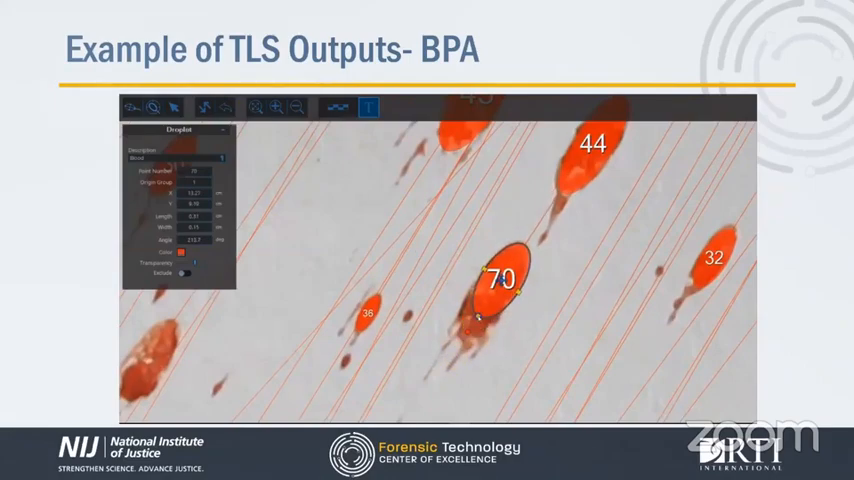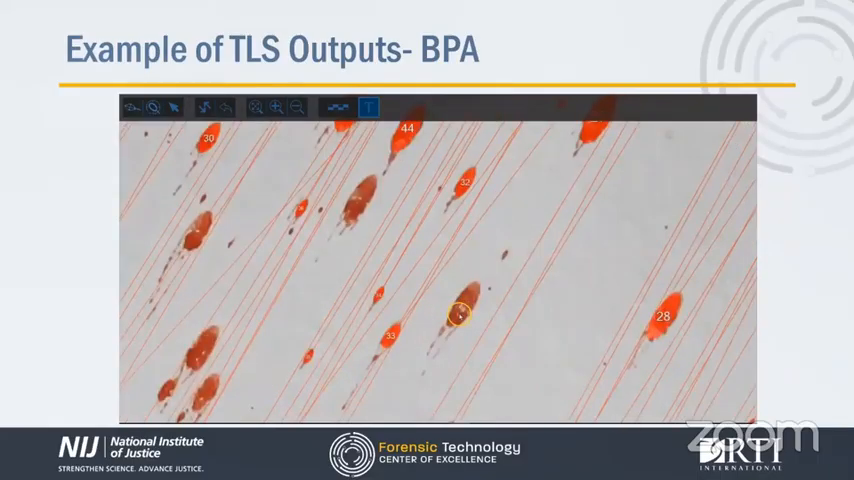By using this method, an analyst can document and calculate literally hundreds of individual bloodstains if necessary, thereby providing substantially more data to support their conclusions.